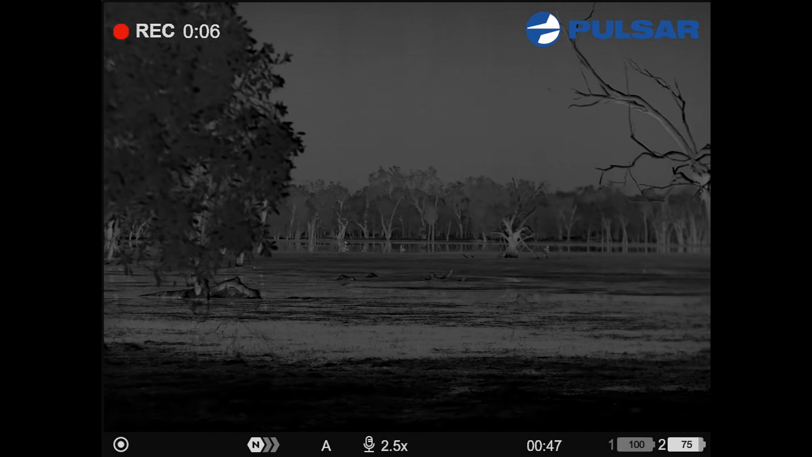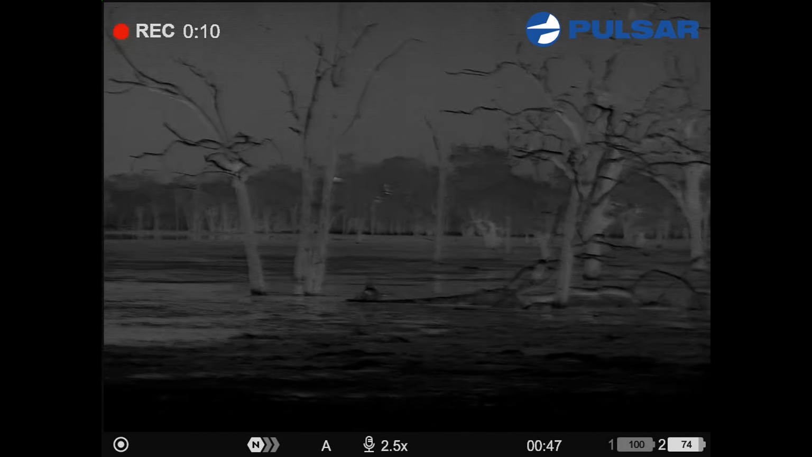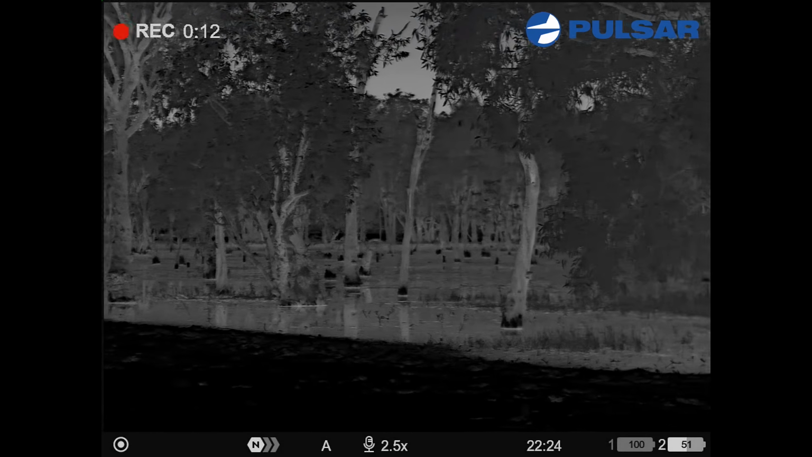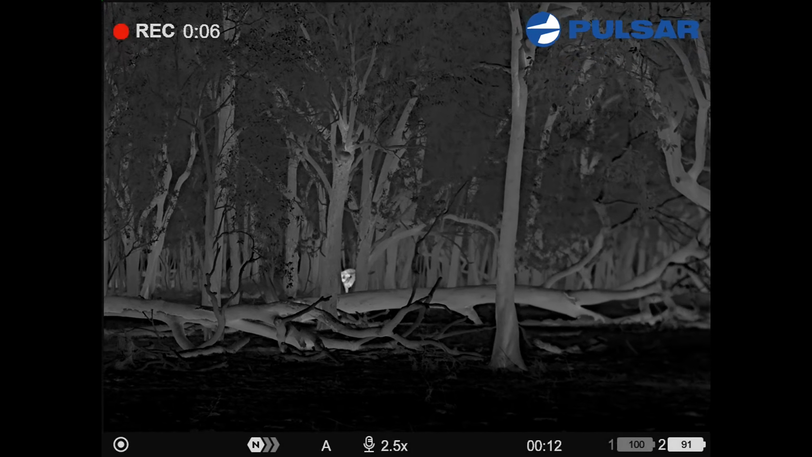Heaps of water here, eh? Yeah. No, they're all birds. Buffalo up here. Try and get an angle, see what it's like. We're just watching this bull up in front of us. He's not a bad looking animal.